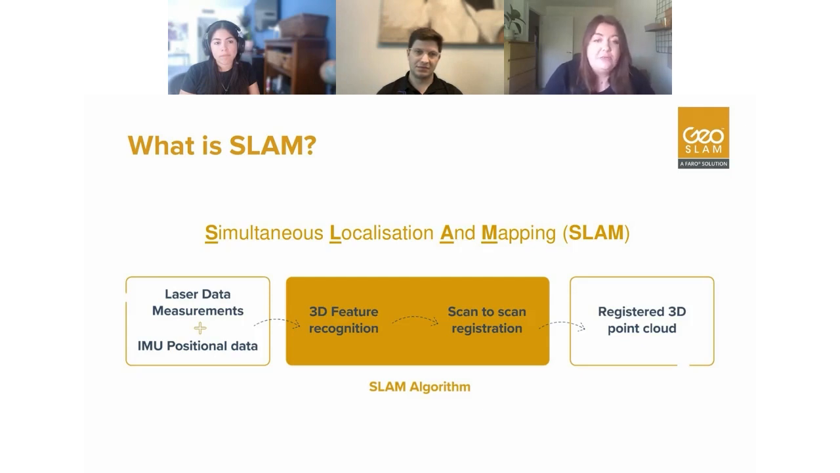So how we do this is we use laser data measurements. From all of our handheld systems, we have some form of laser sensor, and we have an IMU, inertial measurement unit, positional data as well, to feed into that algorithm to give us that localization aspect to position where we are in relation to objects. We then apply the SLAM algorithm. So we have the 3D feature recognition, and it's kind of like a scan-to-scan registration if you're familiar with terrestrial laser scanning setups. We do this on a second-by-second basis.